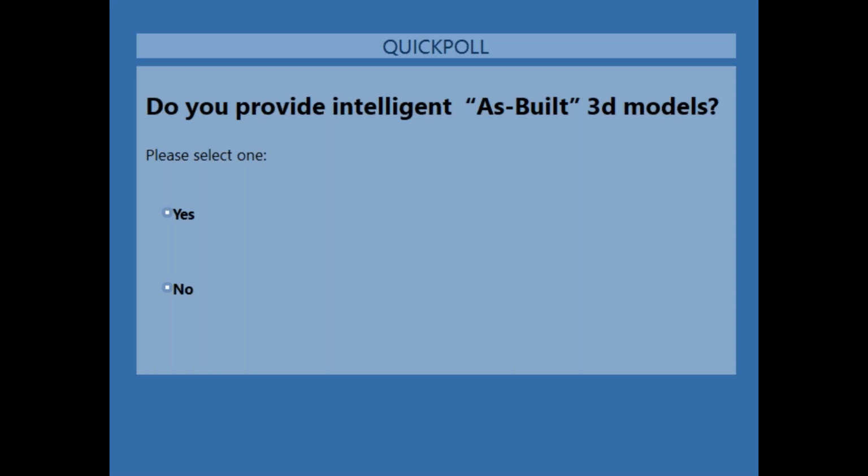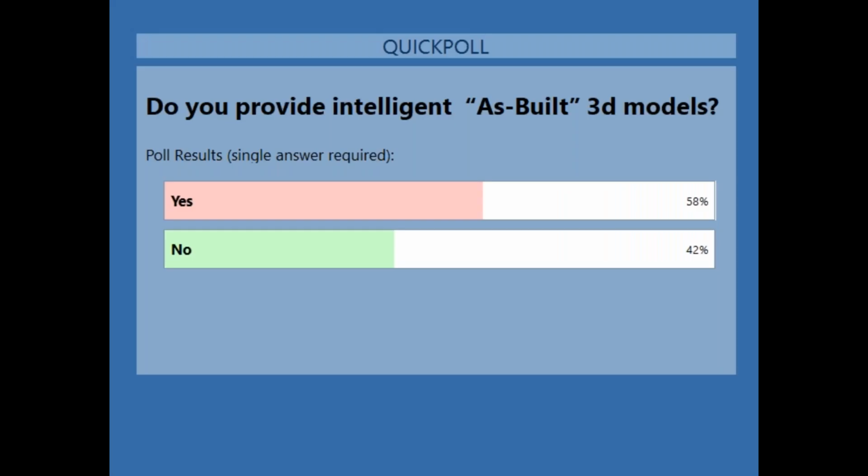Around 55% of votes are cast. Let me wait for a few more seconds. Yeah, so I'm going to close the poll from my end. Thank you. Thanks for patiently voting. So currently 58% of people are providing as-built modeling, and 42% are saying they are not providing it. So thanks for patiently voting.